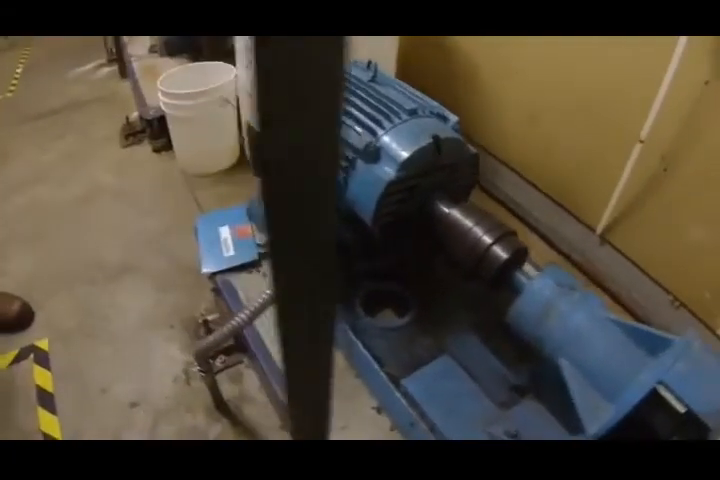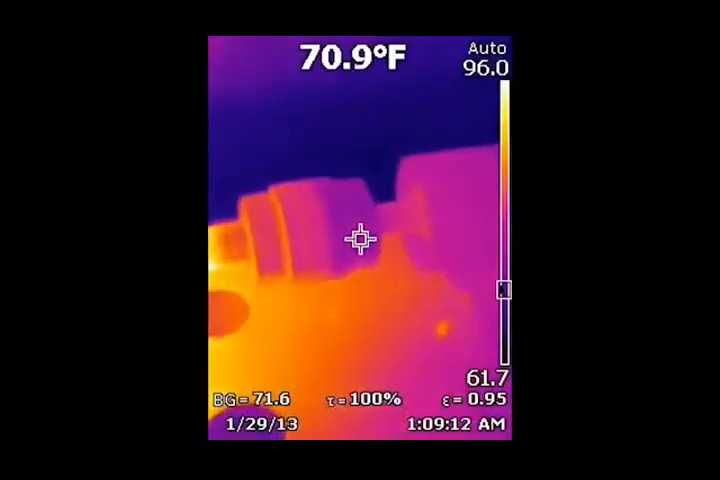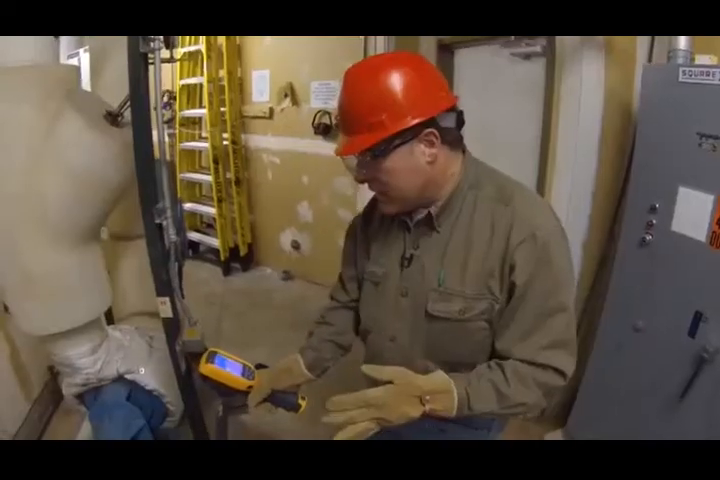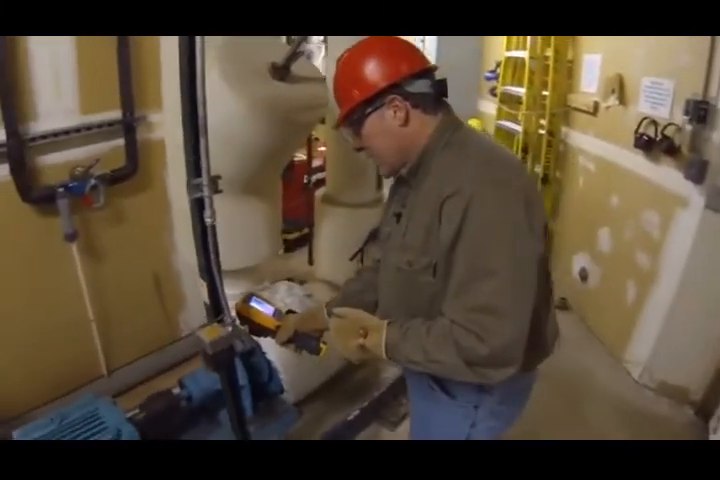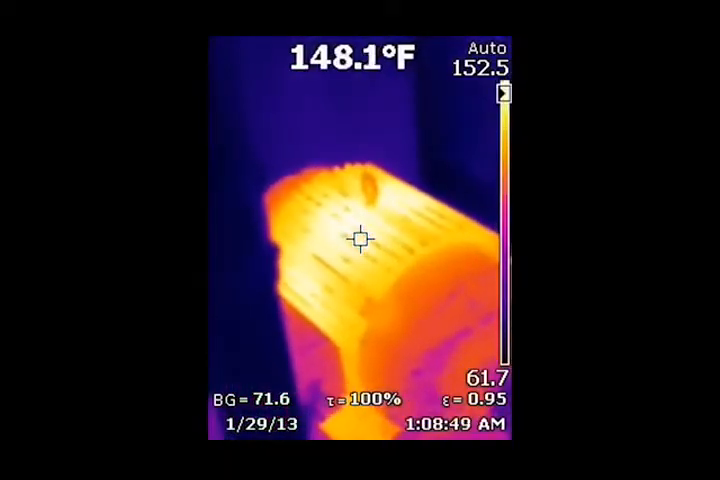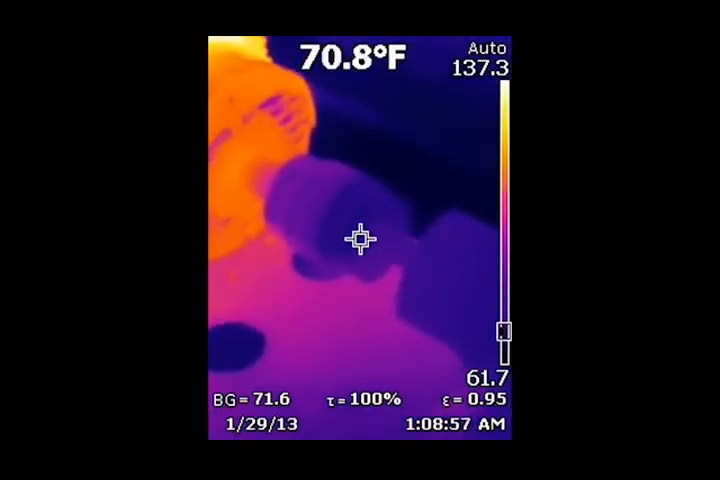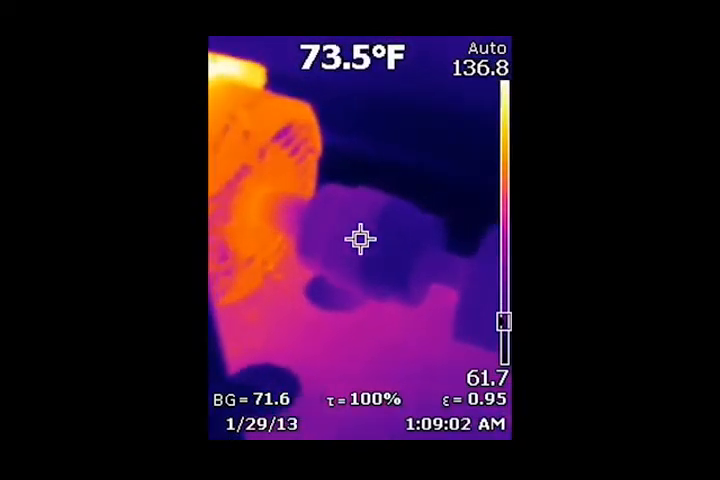All right, you have to be a little bit careful when you're taking a look at couplings and shafts and things like that, because they tend to be a shinier metal, a lower emissivity material. So sometimes you can get reflections off of them that aren't really there and aren't indicative of the actual heat. In this case, I'm not seeing too much going on. I see a little bit of extra heating on the motor side of the coupling, but that could be an emissivity issue. I don't really know at this point. I'm not seeing anything significant, and because I'm not seeing any excessive heating on the bearing of the motor itself, tells me that more than likely the alignment's probably pretty good on here.